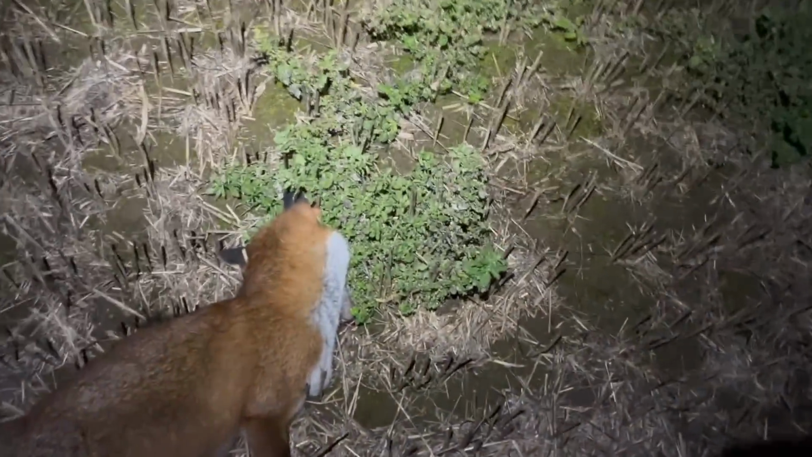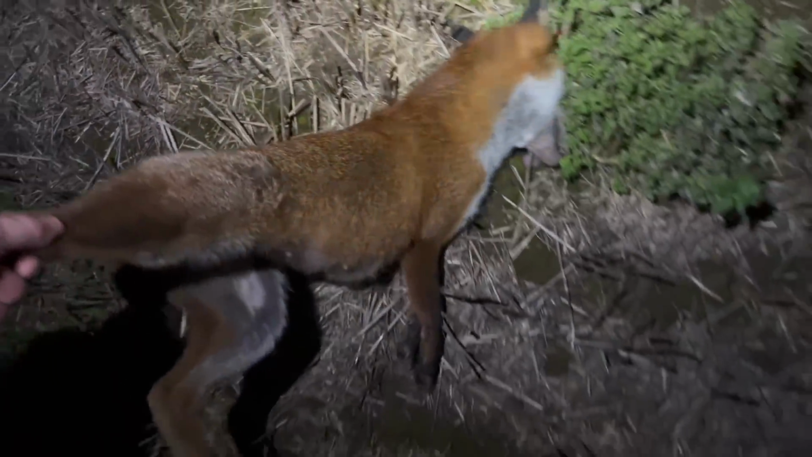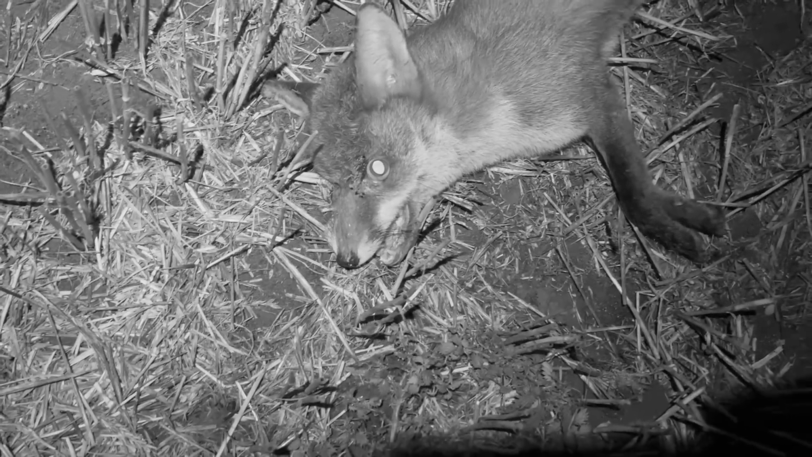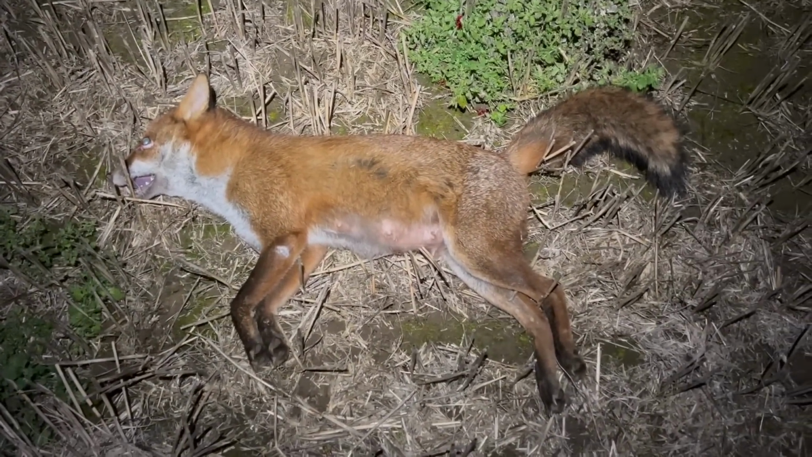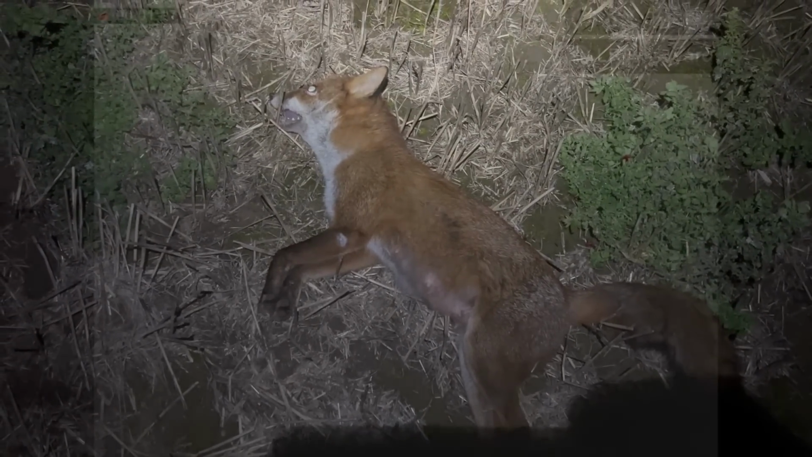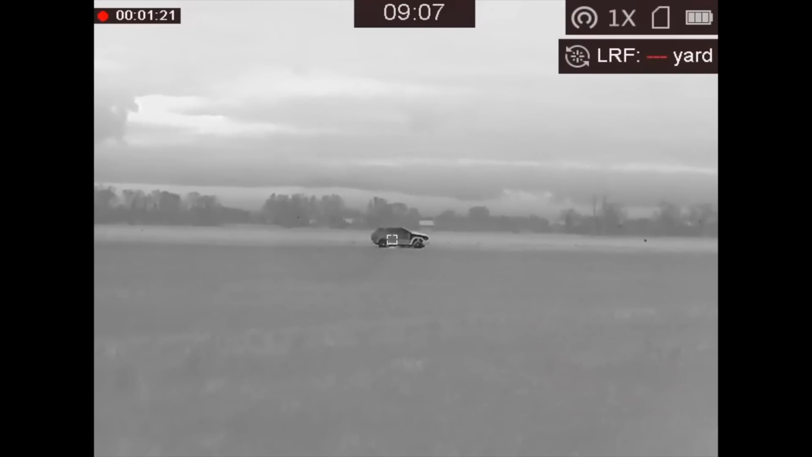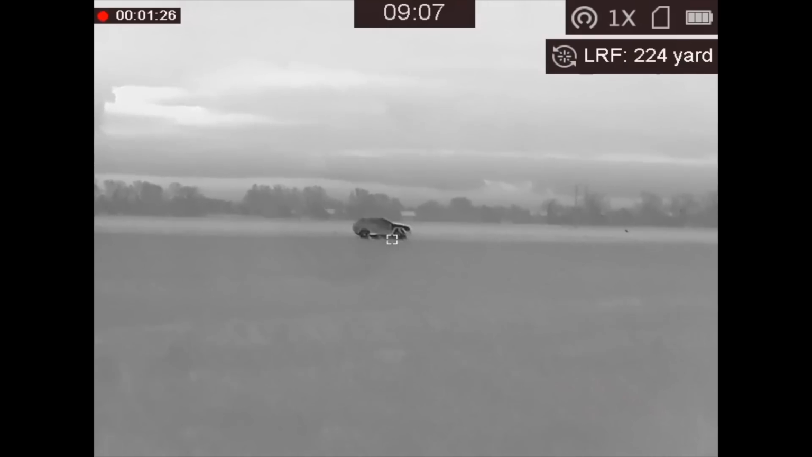Get a bit of a spinny spin for the first shot. But the second shot, damn, no problem. In fact, the second shot was straight in the head. I'm just going to range this one back to the car. See how far that is, because that was a long way. So once again, using the GQ35L spotter with its built-in rangefinder, I'm able to validate the distance there at 224 yards.